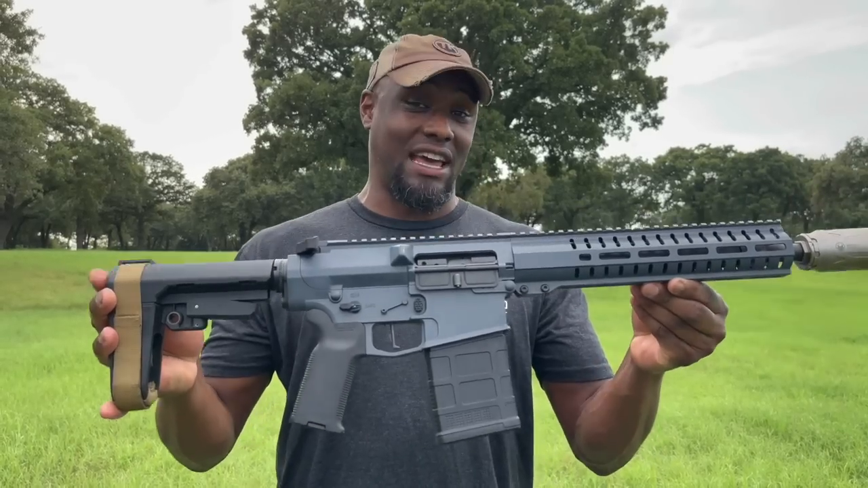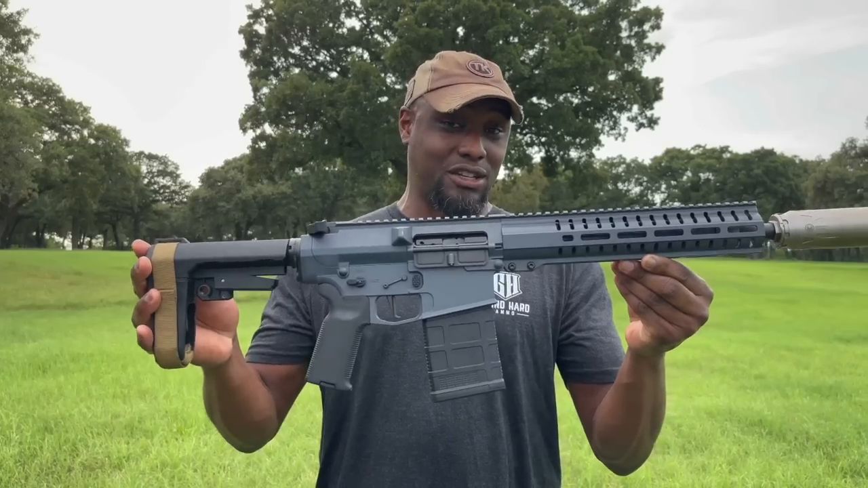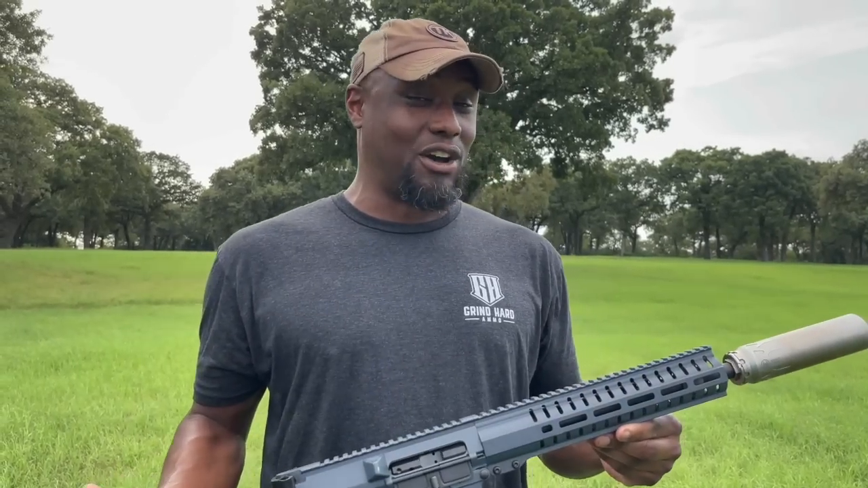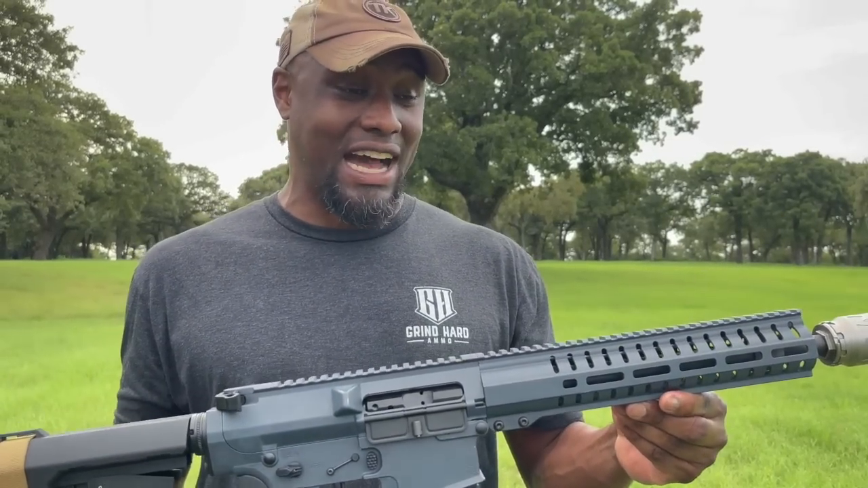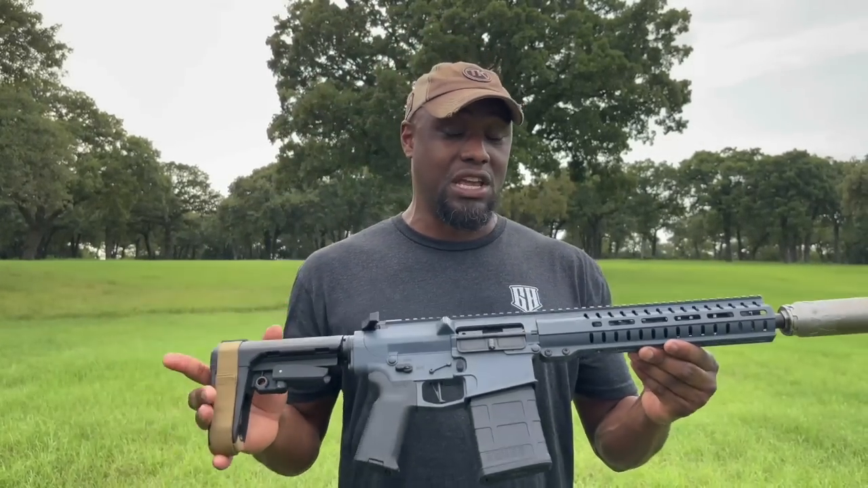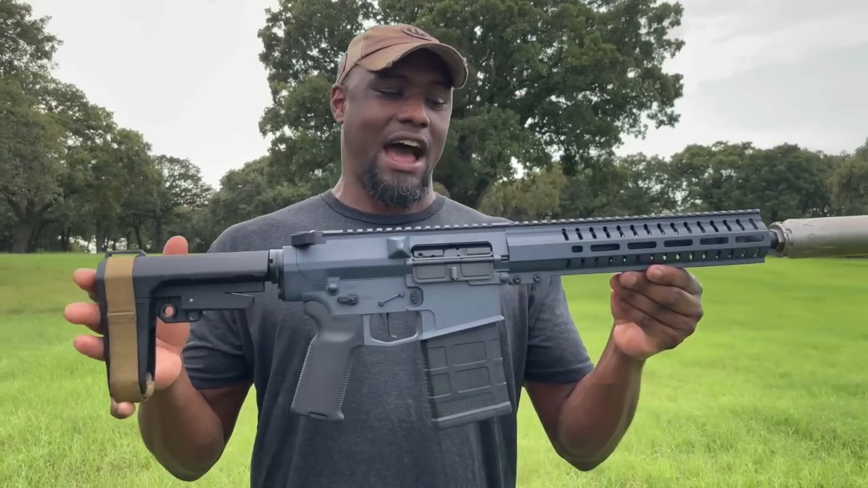And I know immediately folks are going to be like, man, what color is that? This is called Slate on the Cerakote chart, all right? And they have multiple colors to choose from. My good friend Joey over at Thermal Outfitters has a CMMG Banshee in 762x39, and he has that mutant green, and it looks pretty sweet. I said, I got to try a different color, and I went with this.